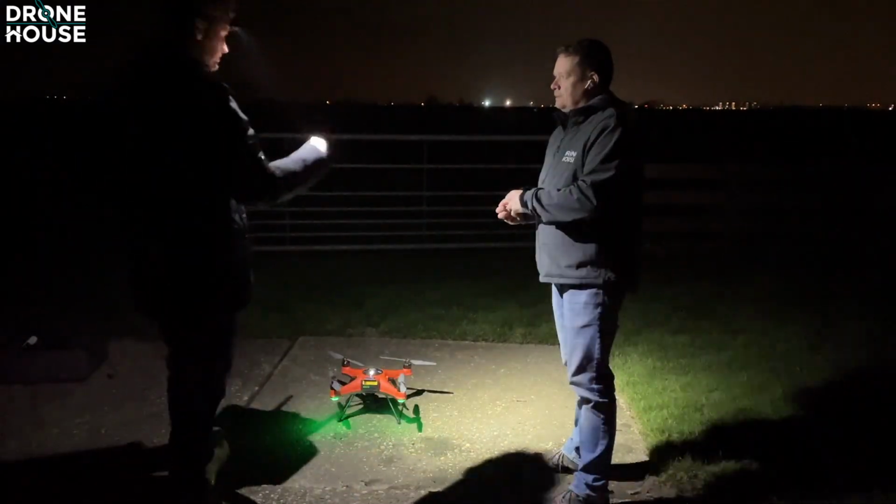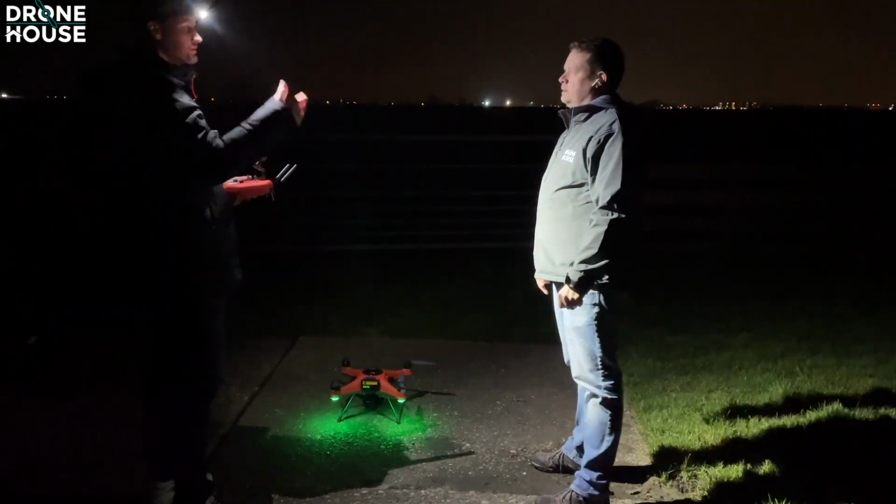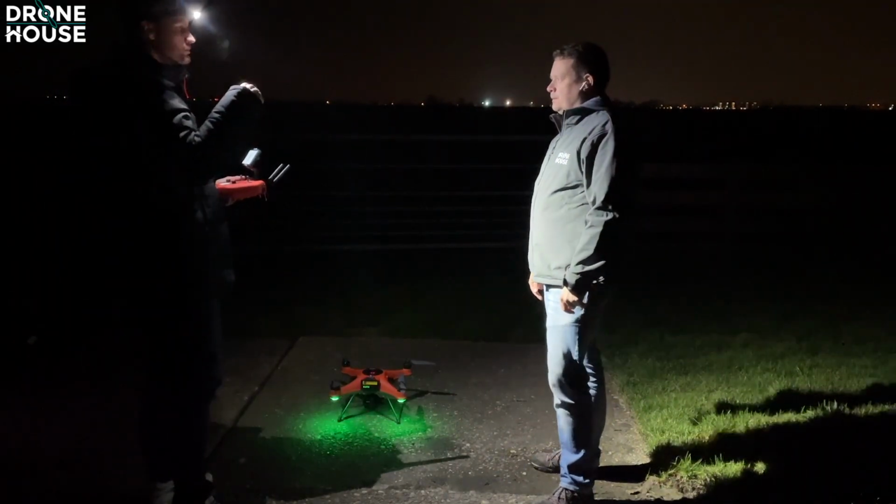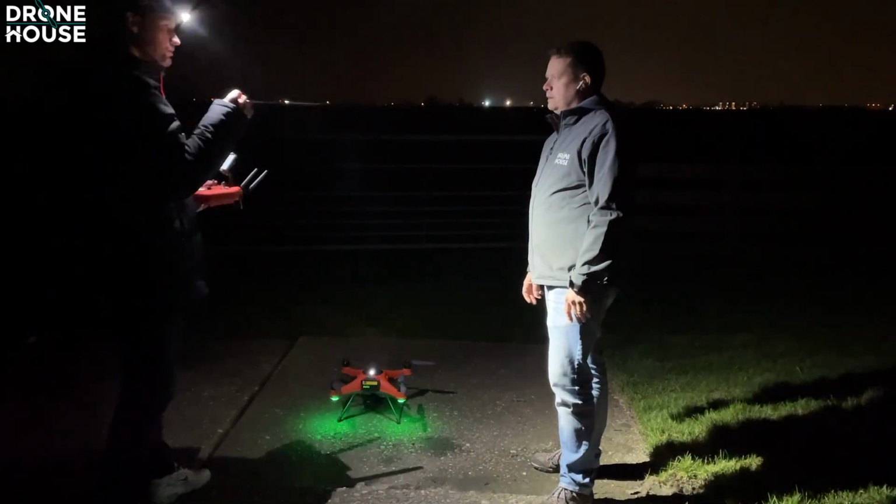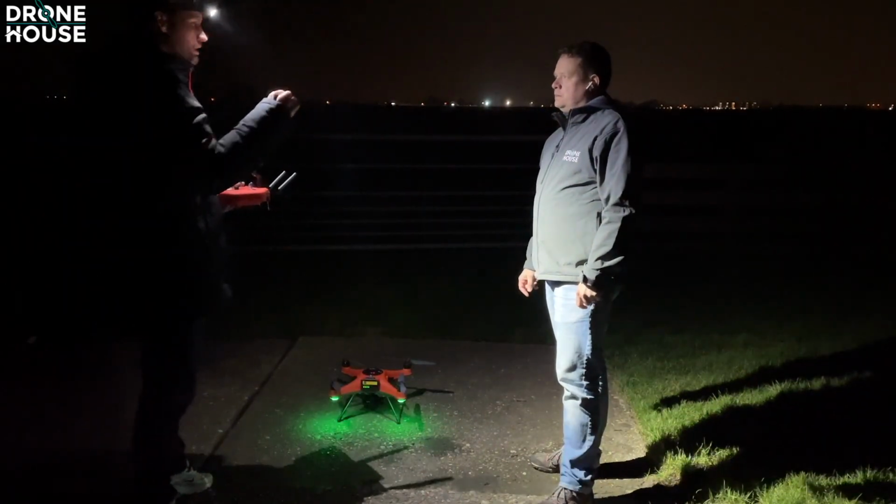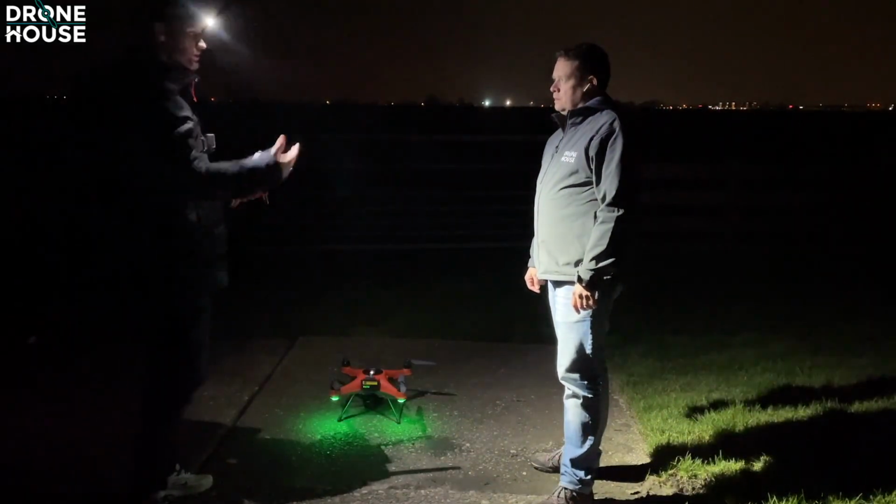Then I'm going to launch the drone, and what I'm going to do is search for you with the thermal. When I detect you, I'm going to fly a little bit towards you, and then I'm also going to light up the LED flashlight and use the low light camera, and I'm going to see at what distance I can still recognize you. So I go a little bit farther, a little bit closer, just to check how the image looks, okay?